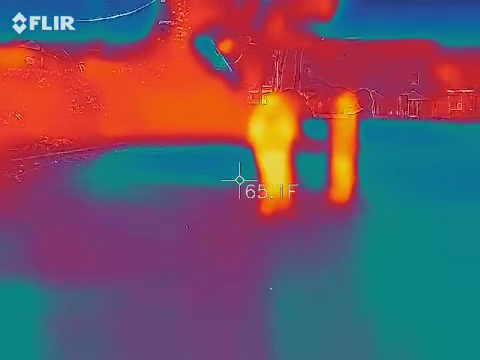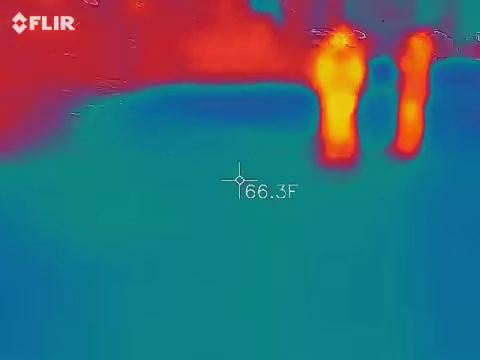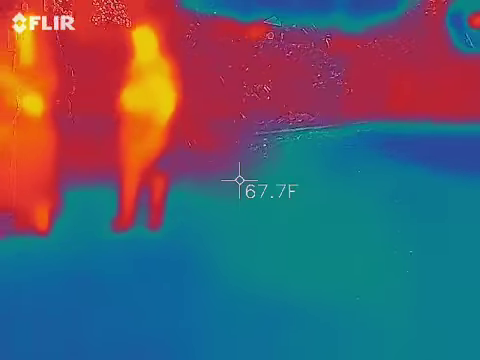Go that way, move that way. No, there's no way. Left, left. What do you mean? Now I just went up. It's this way.